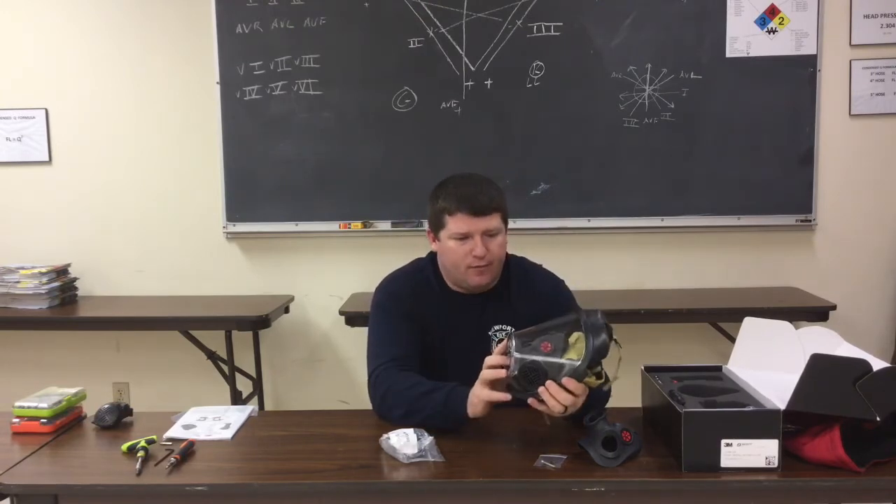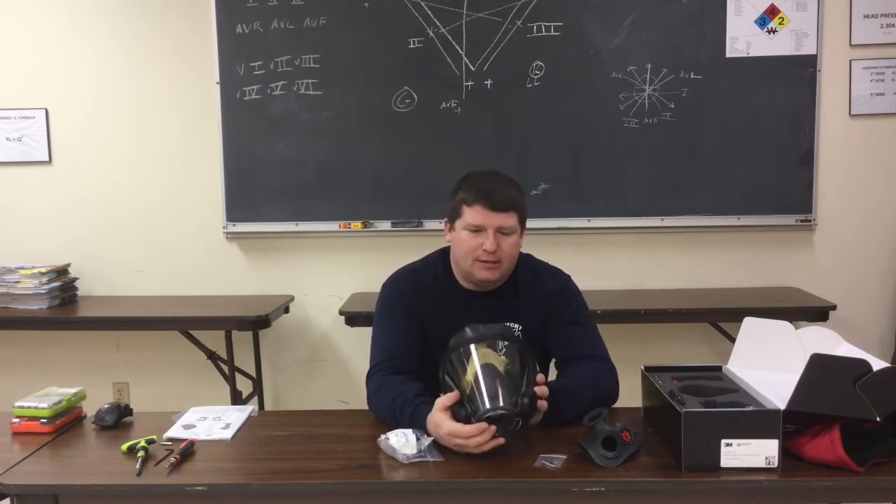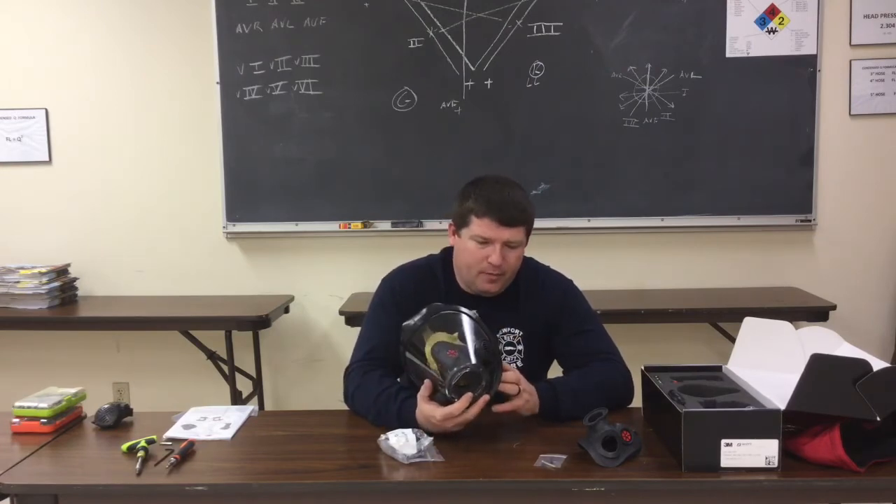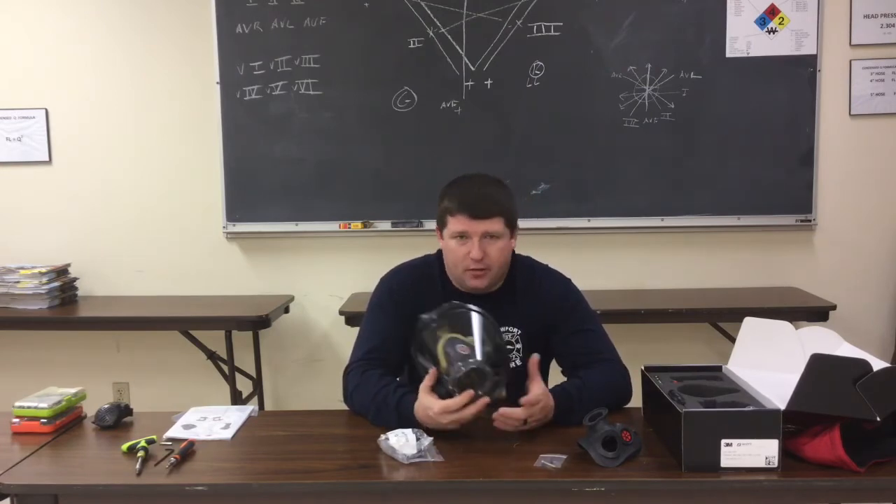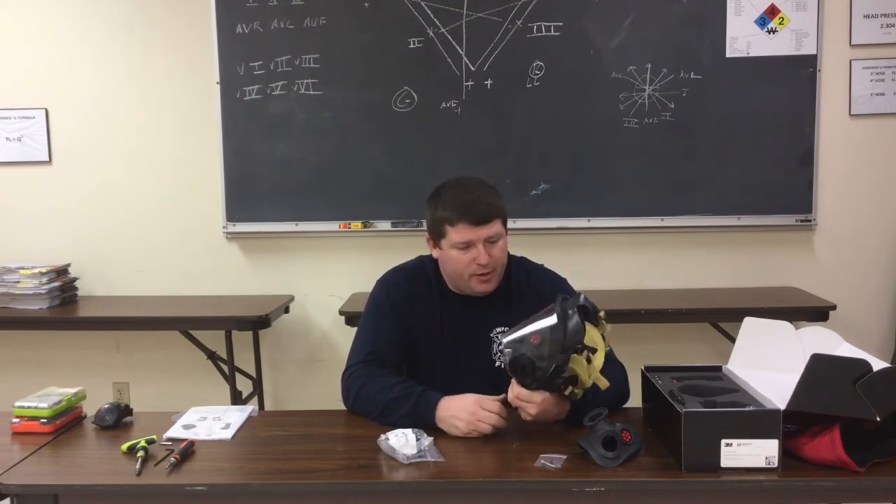That's one way, from what I've seen, to tell if you have the HT or the version that's compatible with the Scott Sight. If you do not have that, you have an older mask, you'll have to purchase a new mask to mount it to. And if you have any other questions on that, you can ask your dealer or contact Scott, and they'll be able to help you with that.